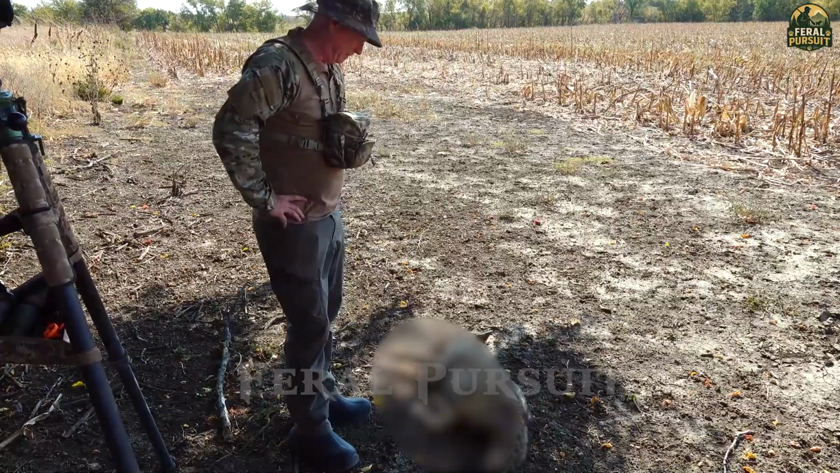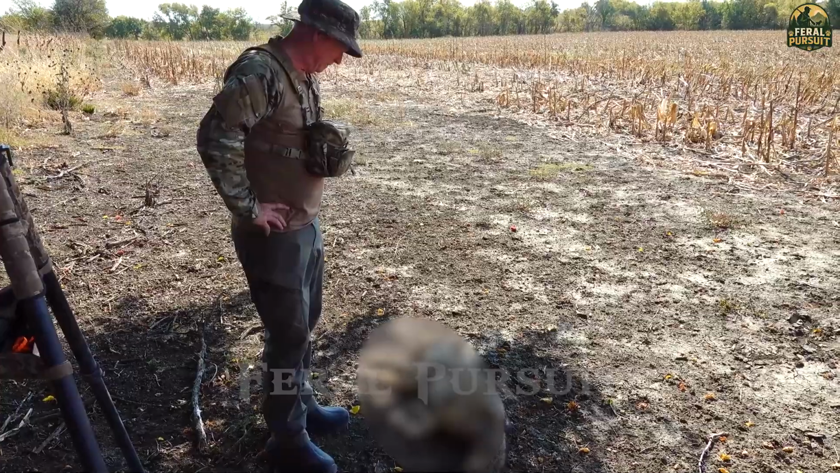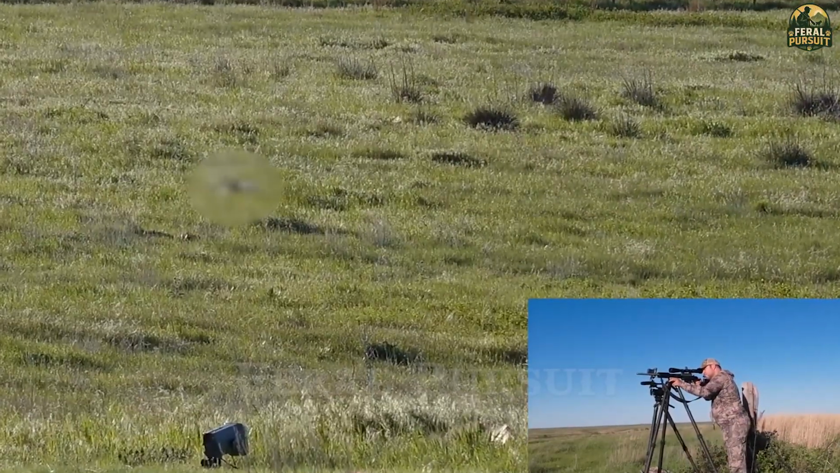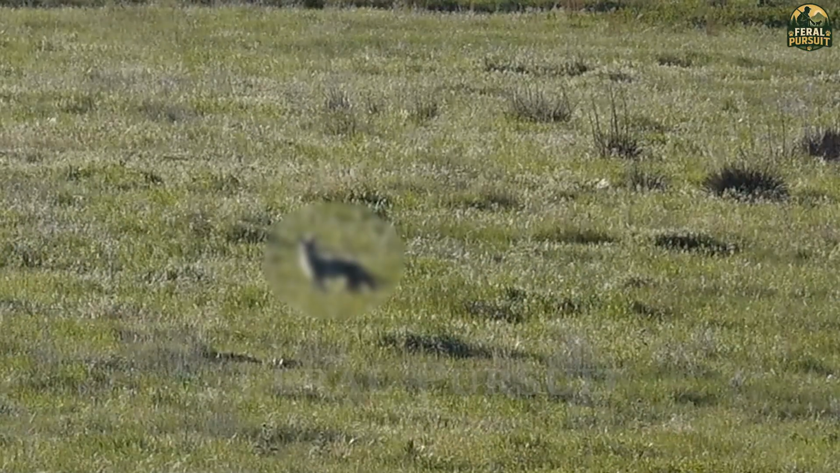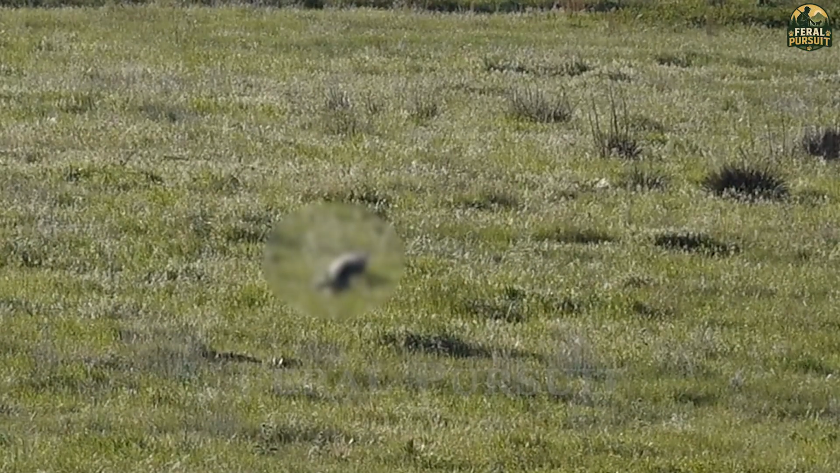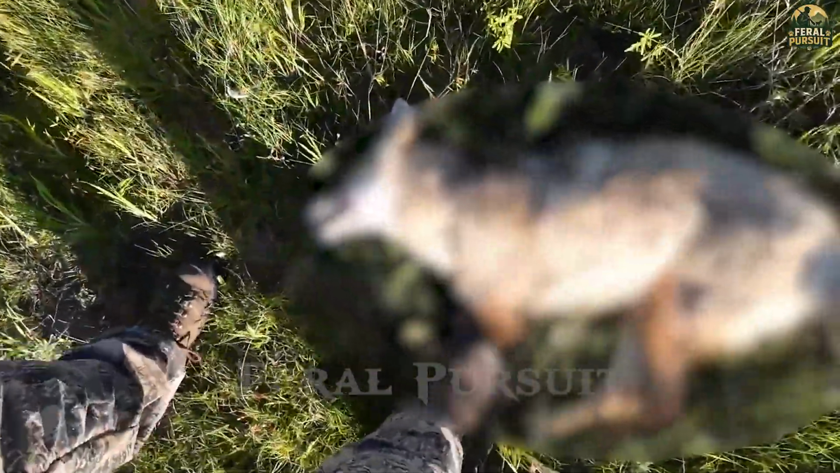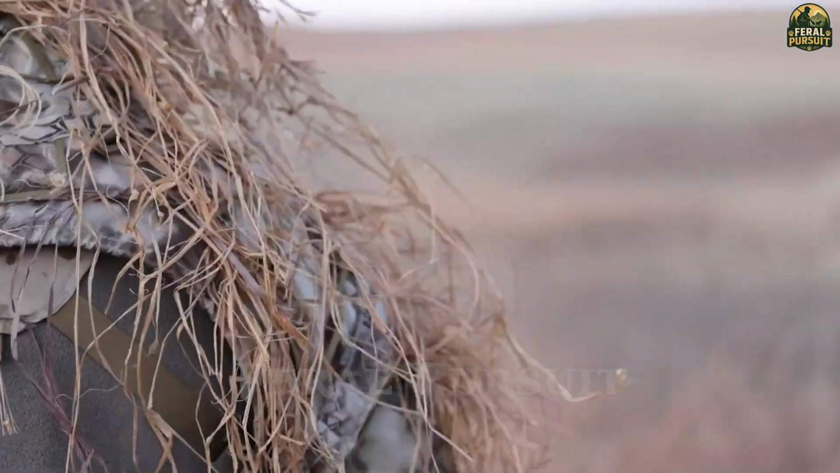It was perfect. I took a steady breath, locked my sights through the scope, and pulled the trigger. With one shot, the animal fell instantly, no resistance, no second chances. A clean kill, and the contest had just begun.